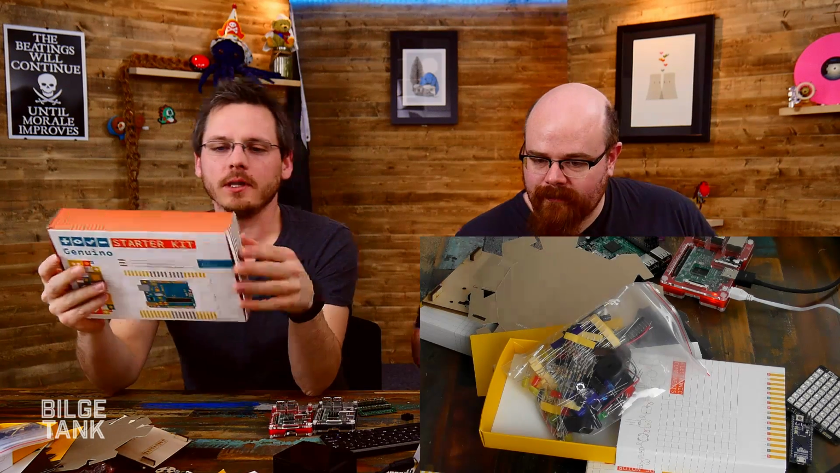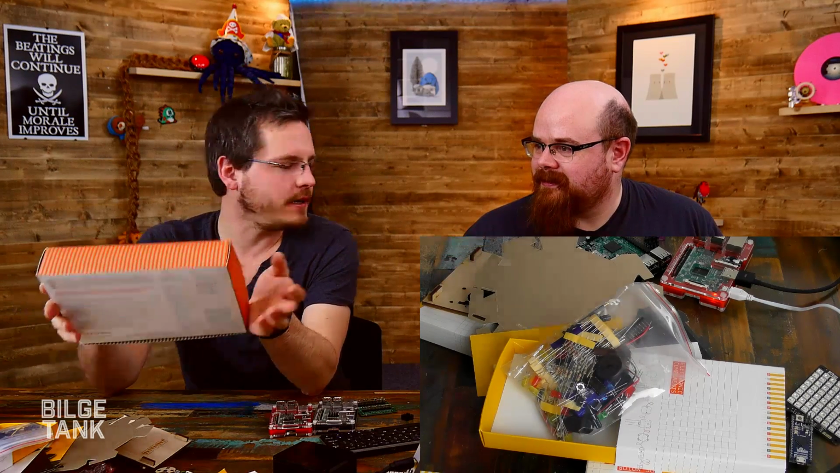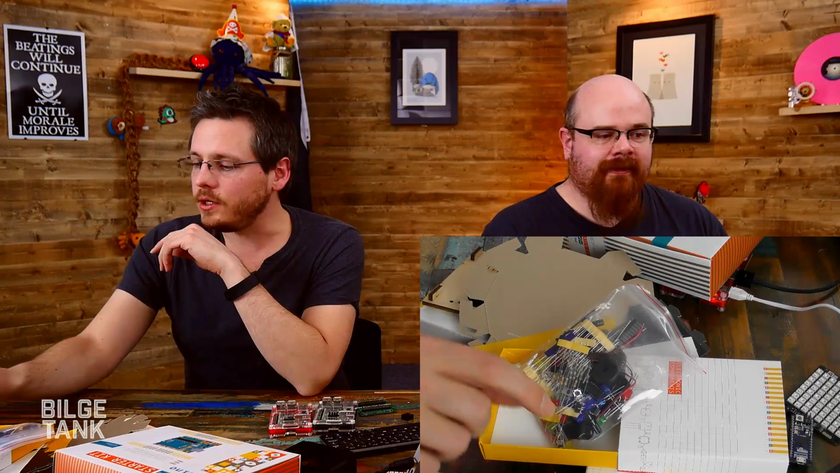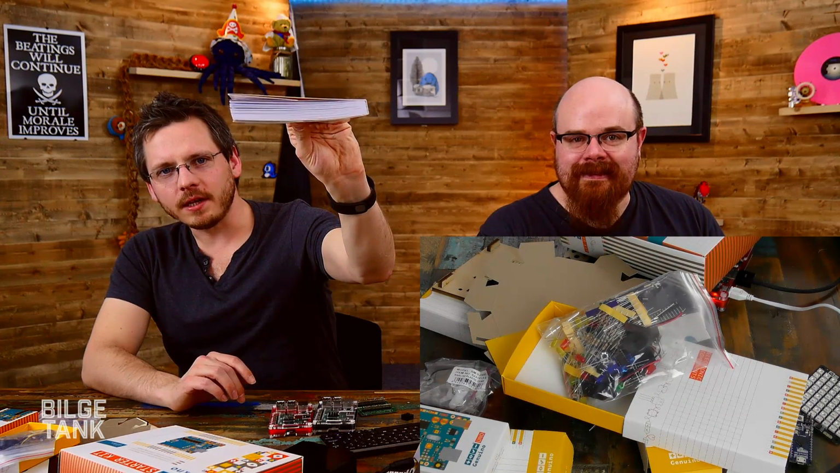But yeah, Genuino Starter Kit. I'm really glad we got this at last. It's taken months to get hold of these. How much is it? I think it's £75, but don't quote me on that. You really feel the value in there. You do, and the book is great. It's a thick book, there's a lot of stuff in there. It's a really nice quality print, and you get the Uno included as well. So you've got the baseboard and all the project stuff to build around.